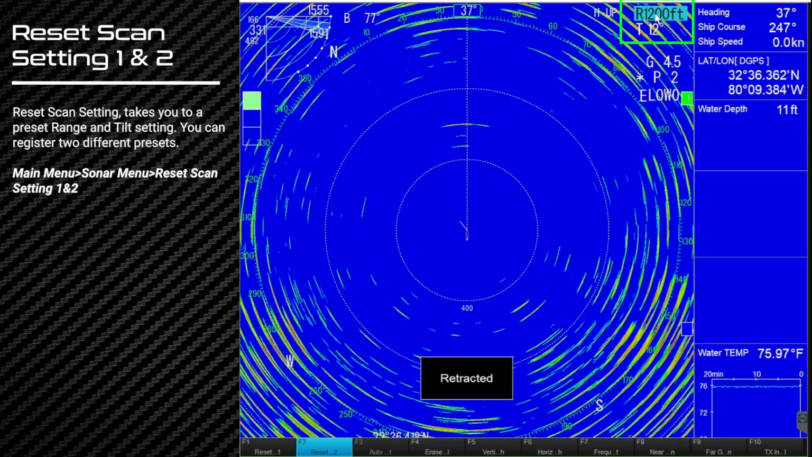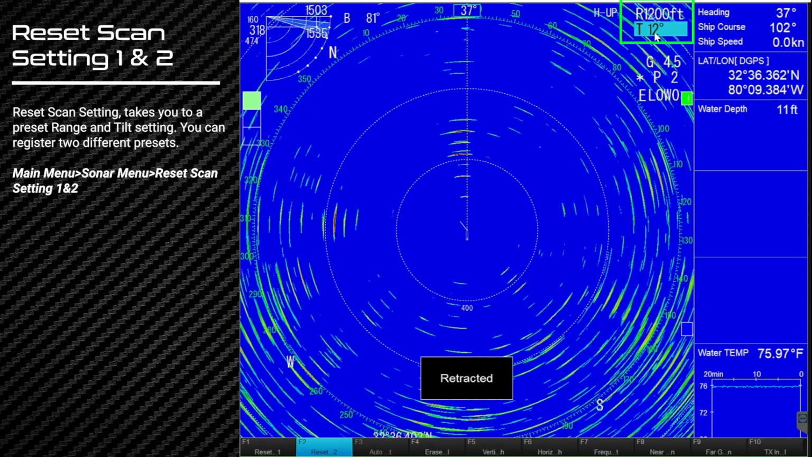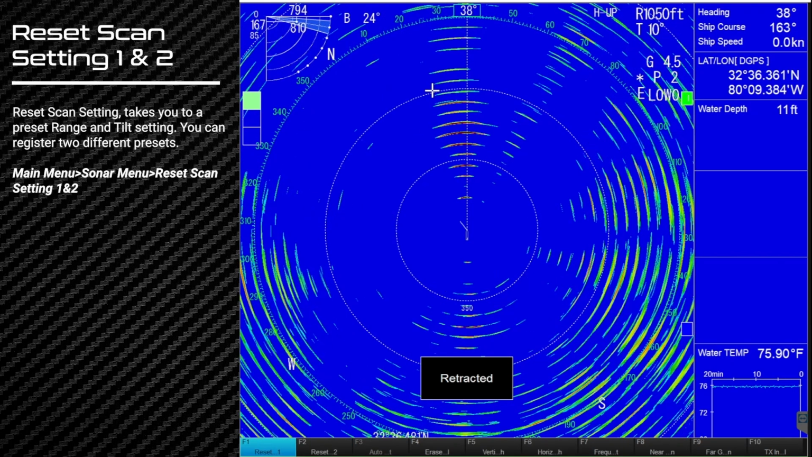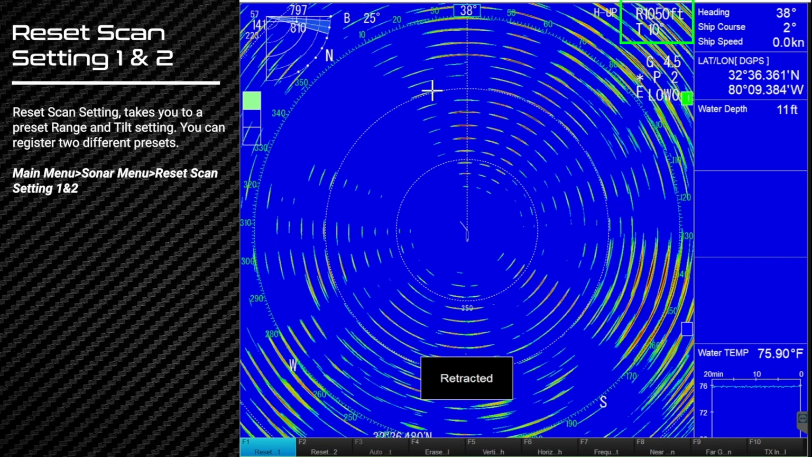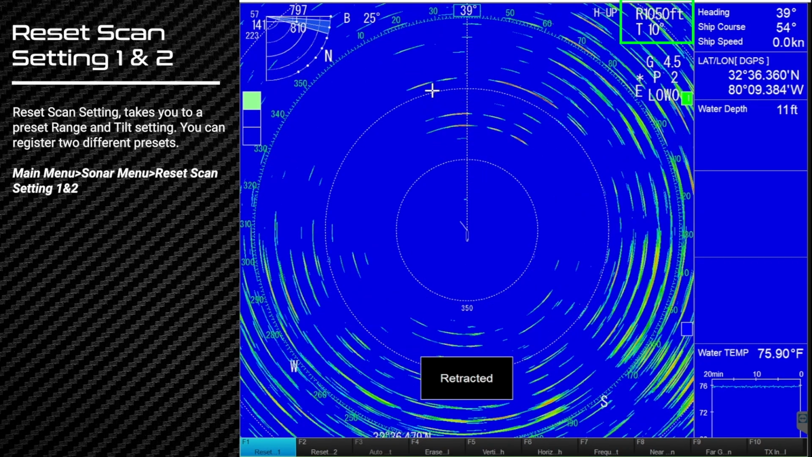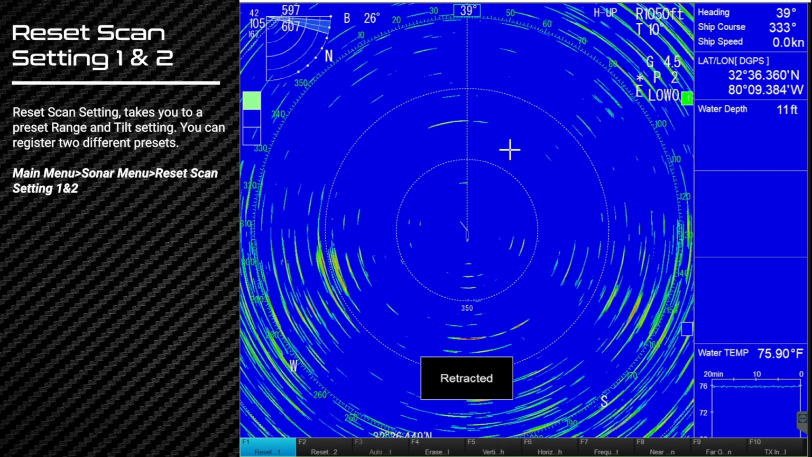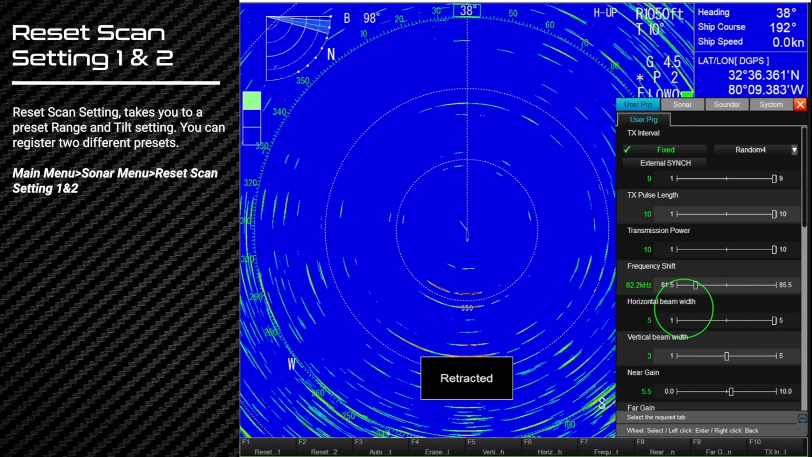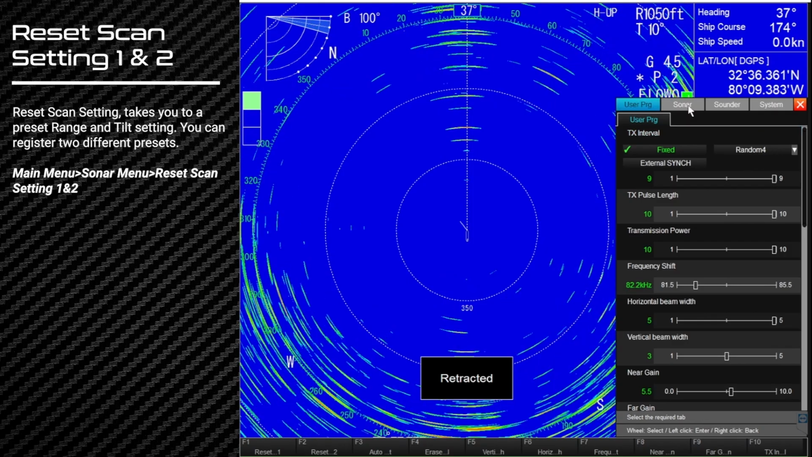It took us to a 1,200 foot range and a 12-degree tilt angle. Go ahead and hit F1 again. Back to 1050 and 10. So those are our reset scan settings. And that is something that can be programmed in my Sonar menu.